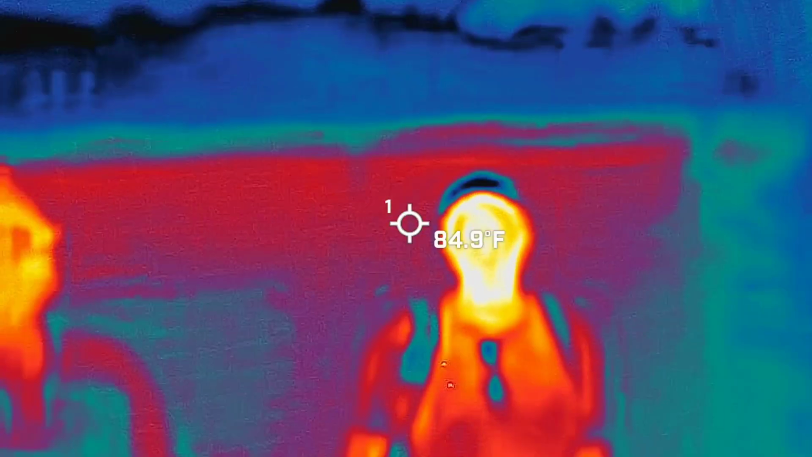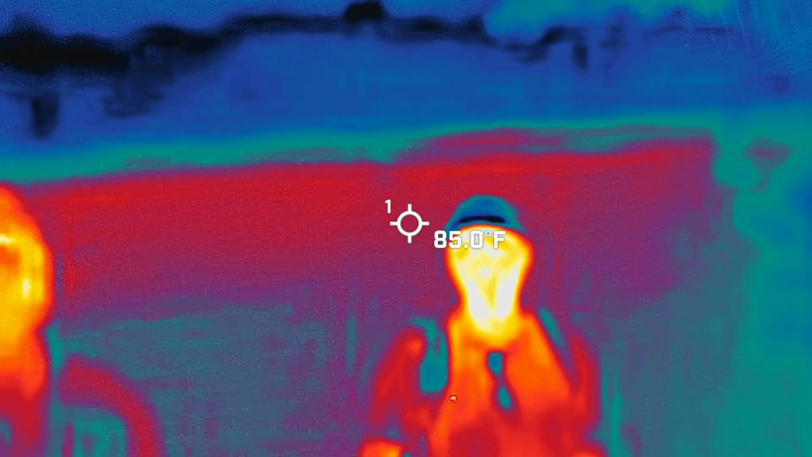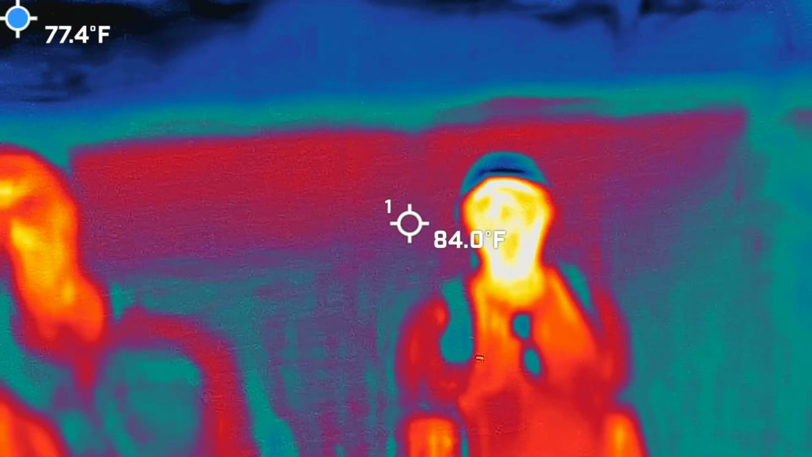So Gage, with yours, you might want to grab that top handle already, even though it's on record, and just lower it like it's a suitcase like you had it before. You got it. Nice and inconspicuous. There you go. Perfect. All right, so yours is already recording.